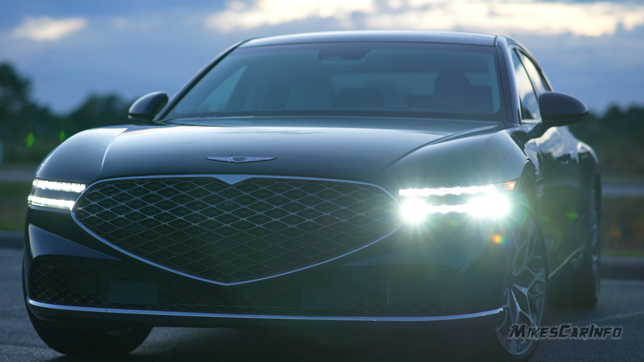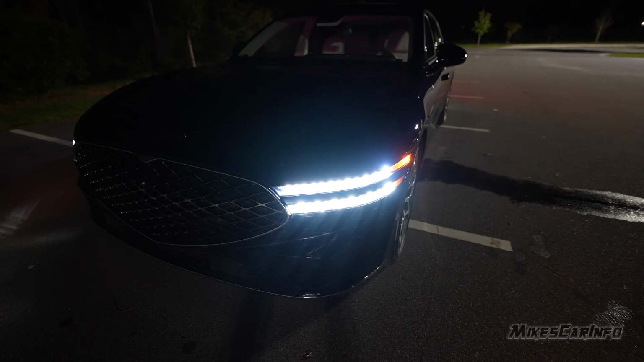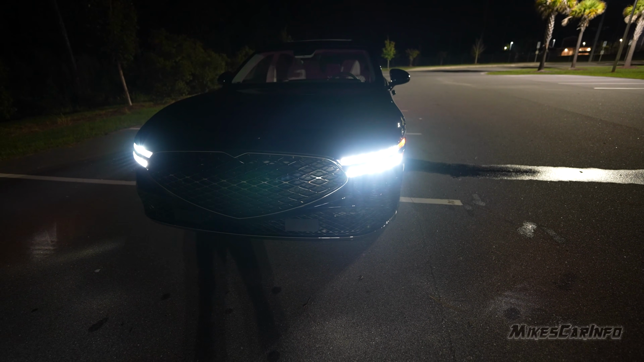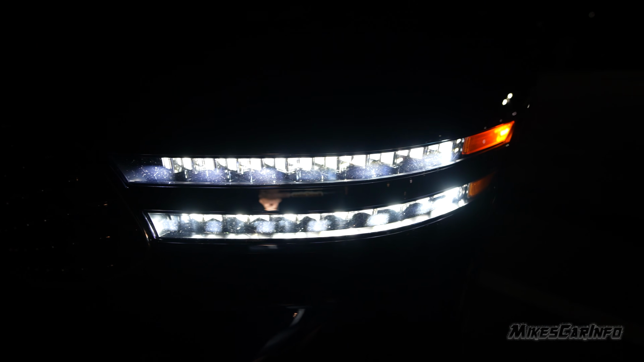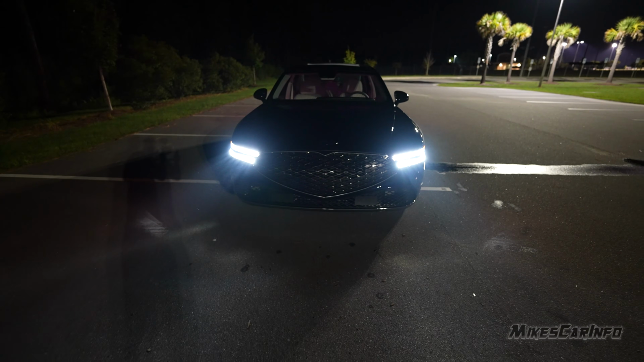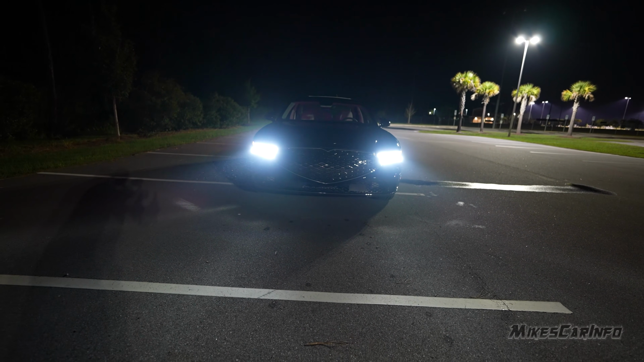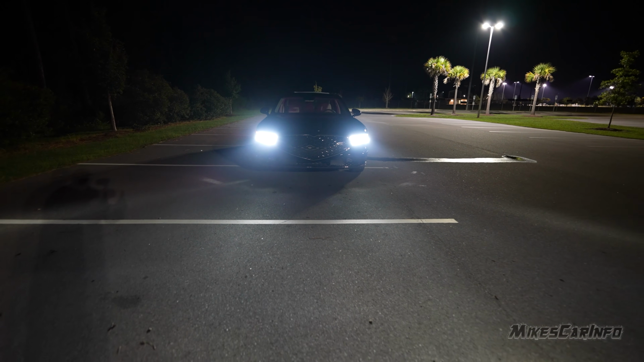All right, so now with the high beams, this lower portion is now brighter and refocused to a higher position. You can see all of them are very bright, but as I dip down, you can see they all join together. So now we're back here. As I dip down, it's going to hit the camera at a higher position, especially when I go back further.